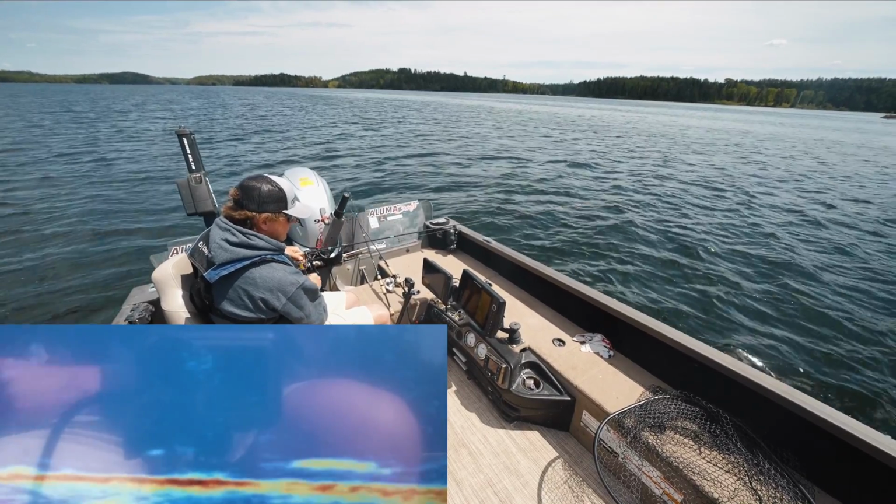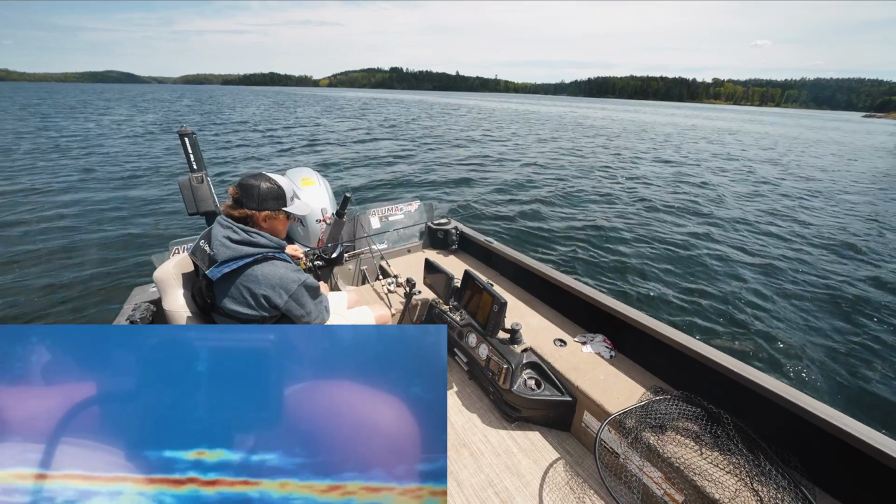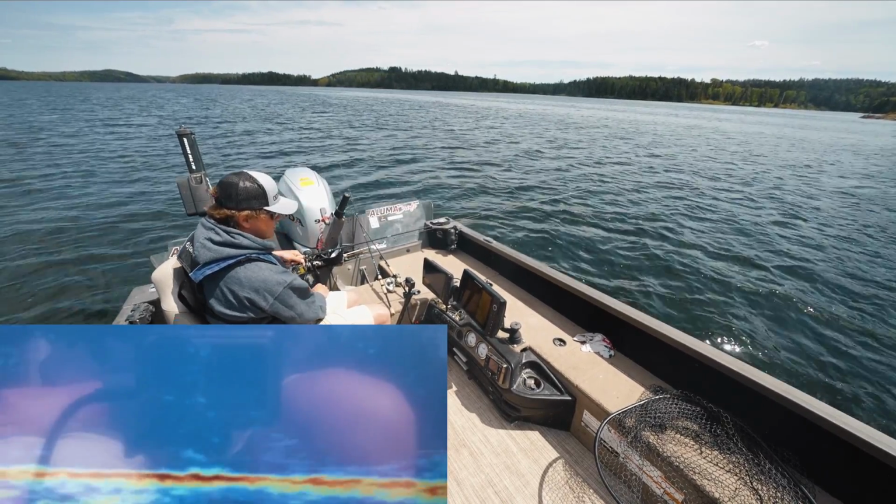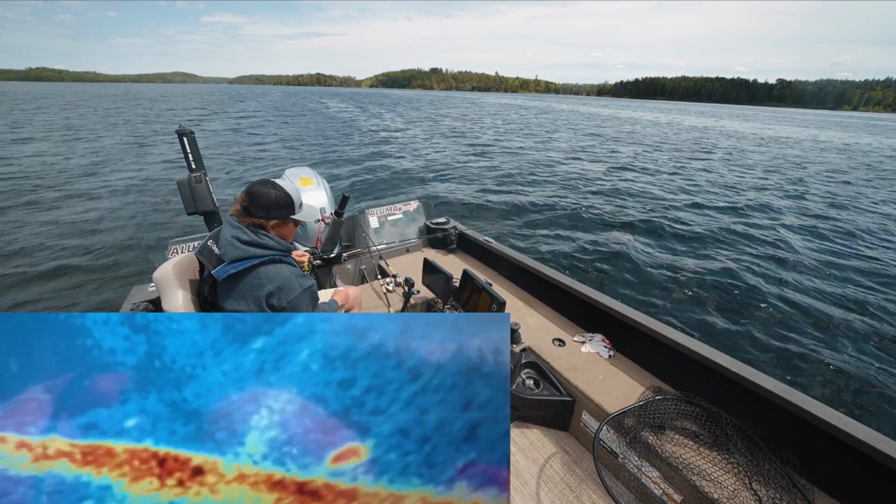Look at this big blob coming over. He's looking right at my leech. Oh no. Something, oh wow. He did not like something. There's two of them. Wow, they are spooky.